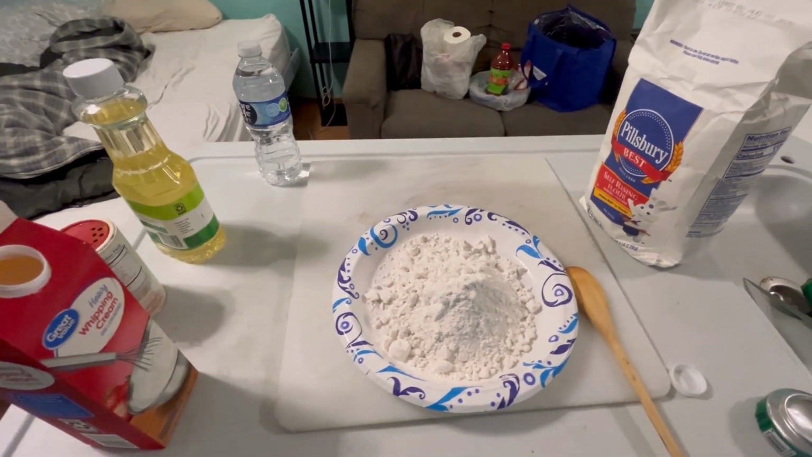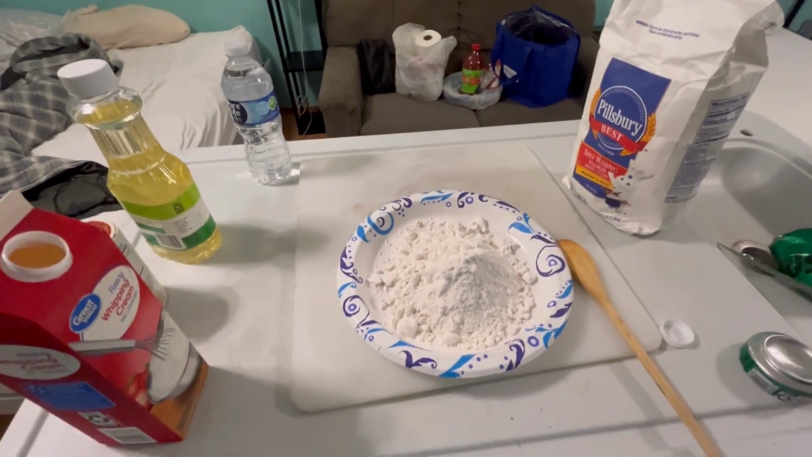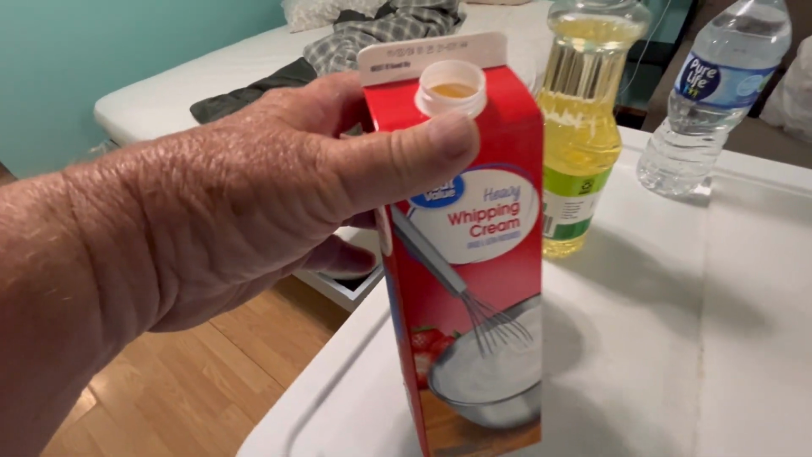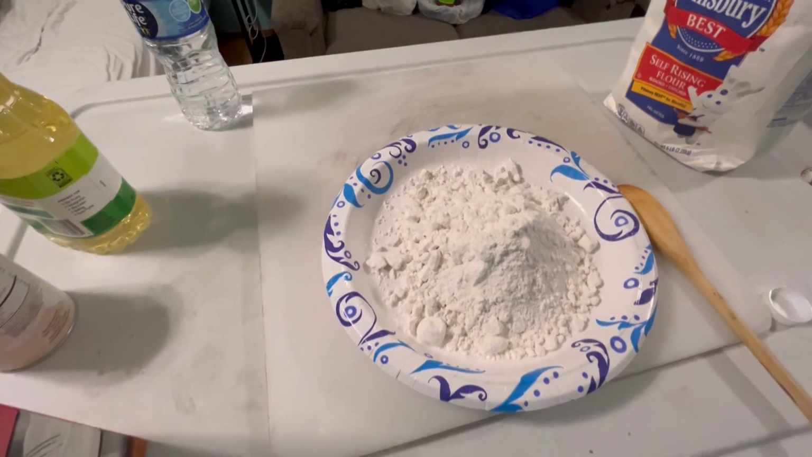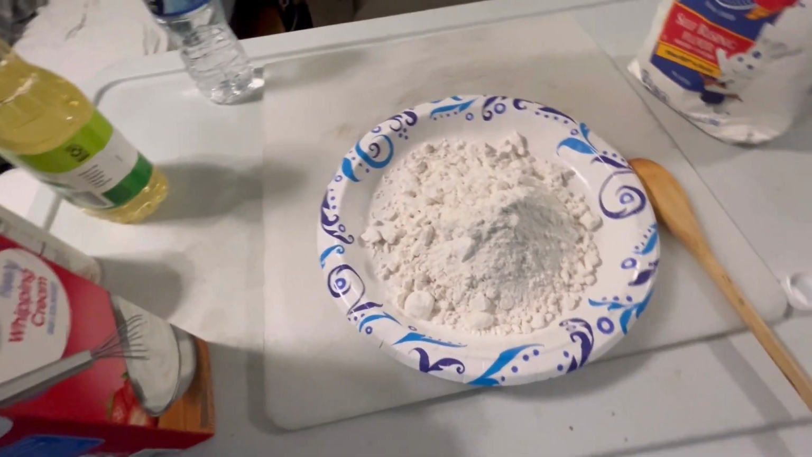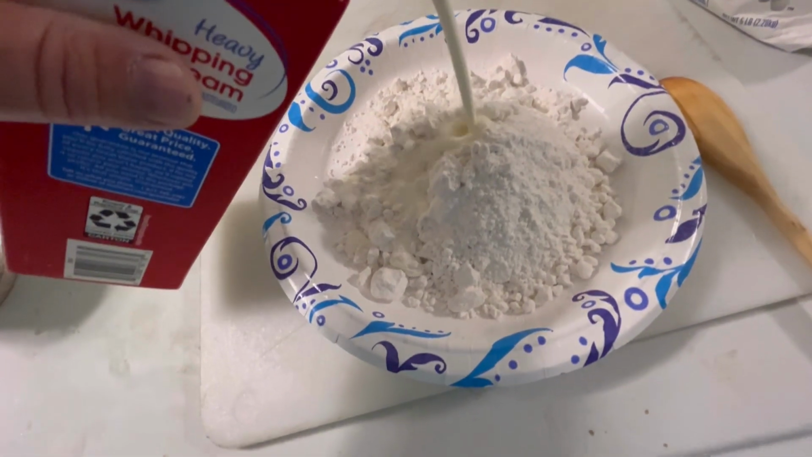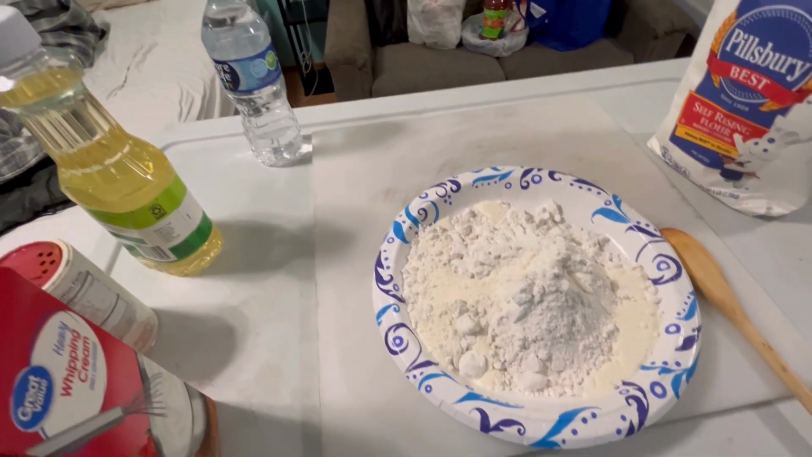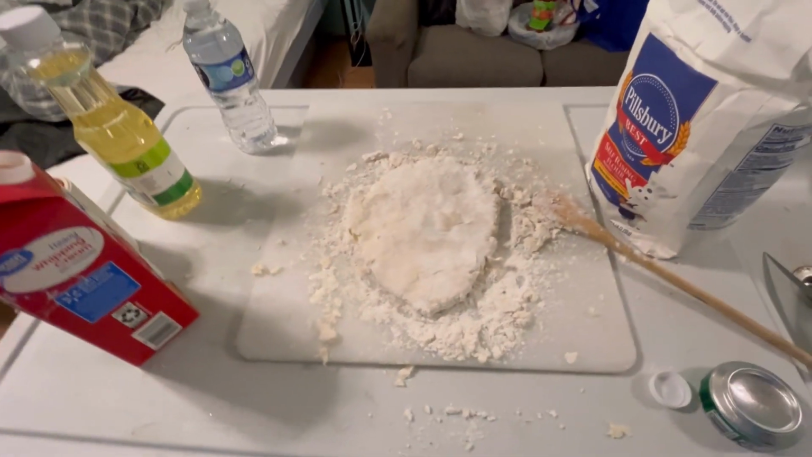What I'm gonna do now, I'm gonna make some homemade biscuits and use self-rising flour and heavy whipping cream. And I didn't bring a bowl, so we're gonna have to improvise this little deal and see if I can get this stuff in here and stir it up where it'll make a biscuit. I'll be right back.